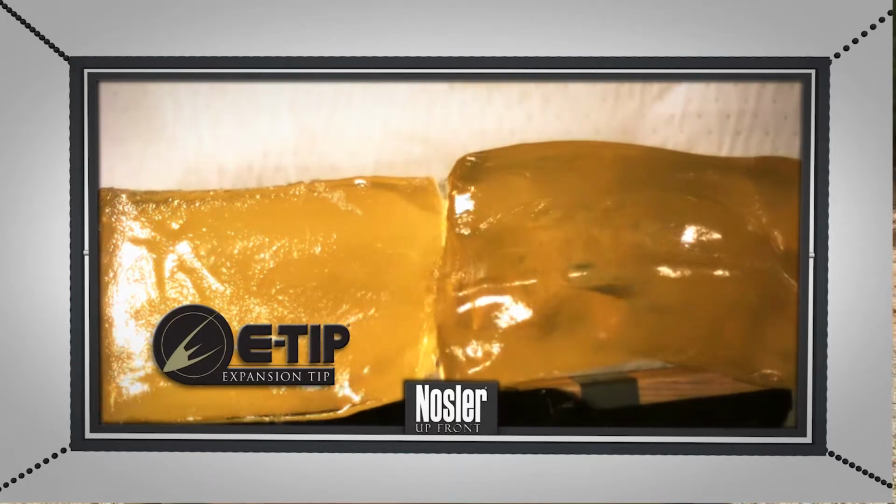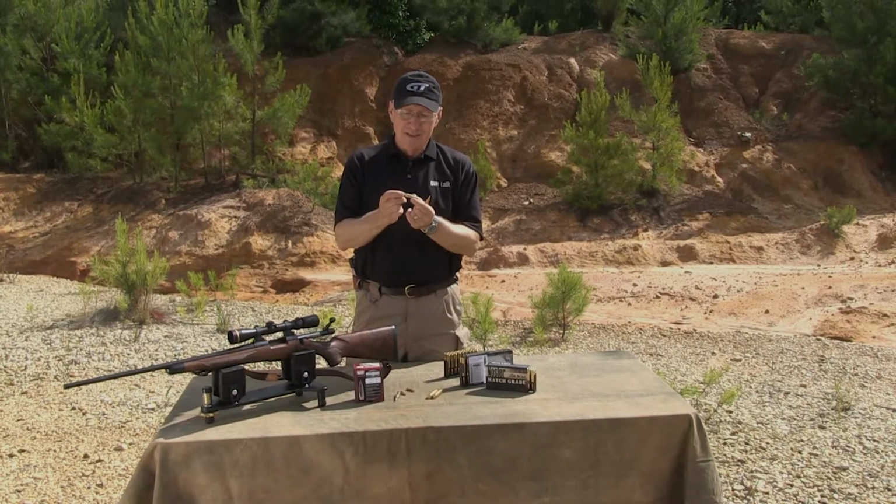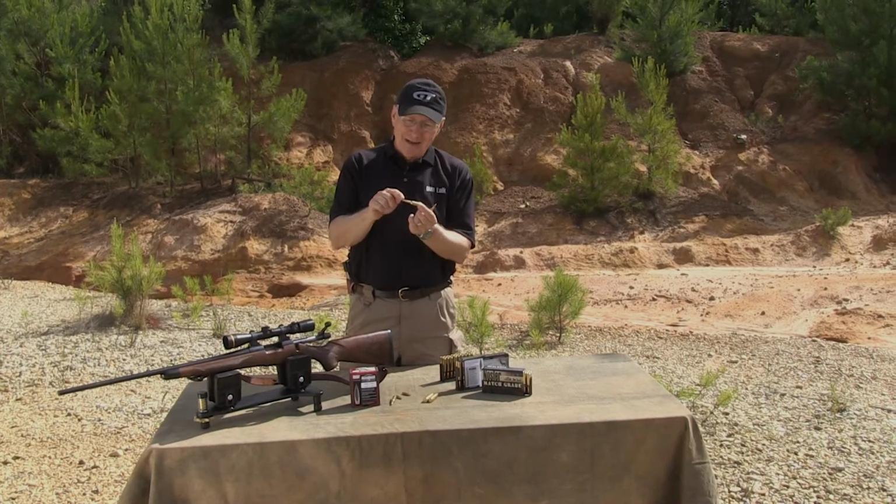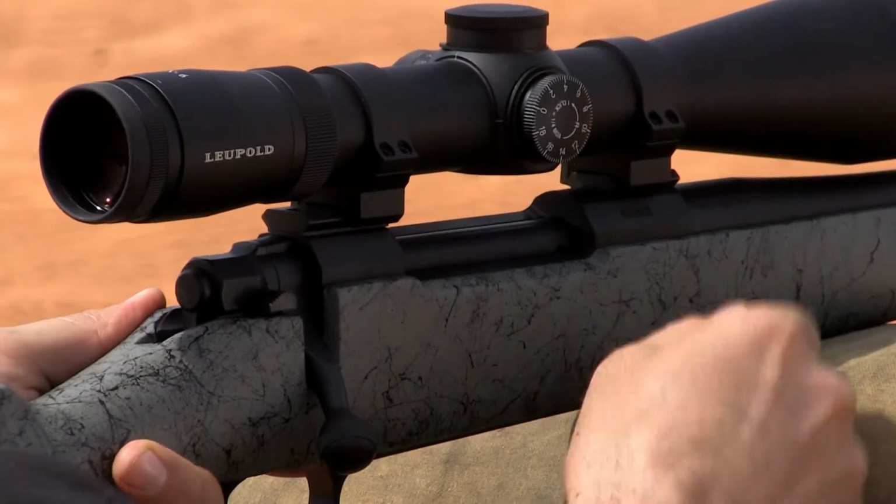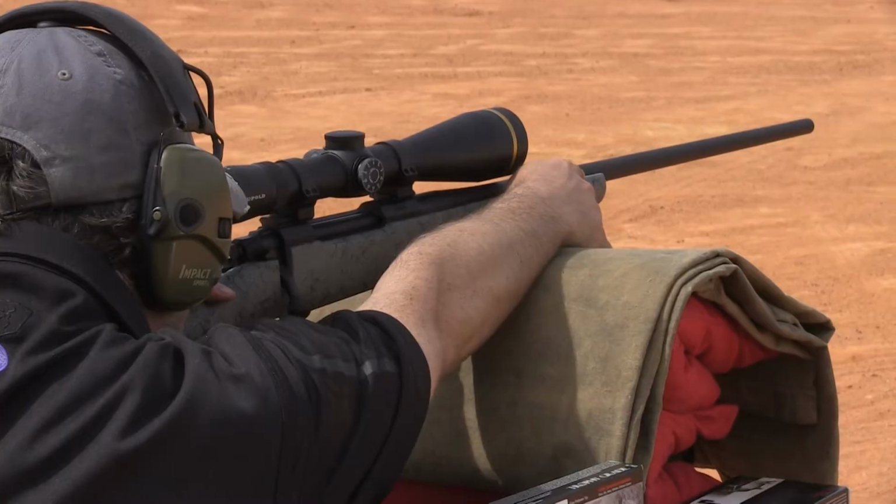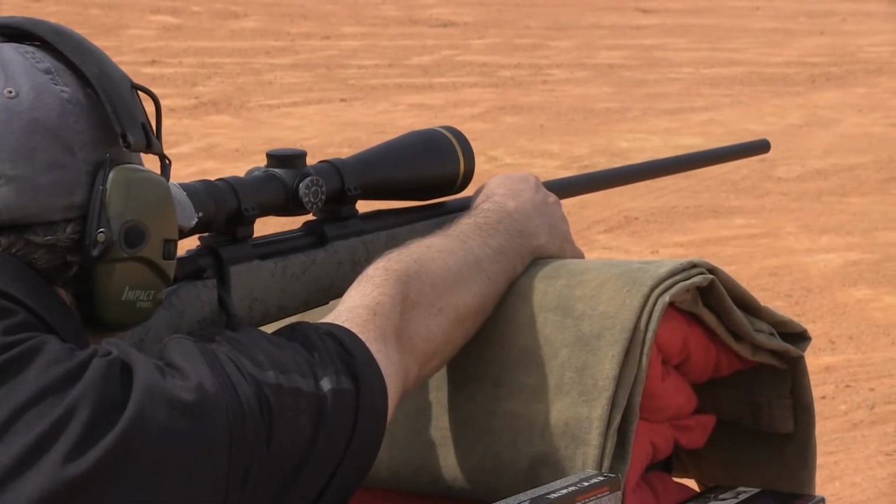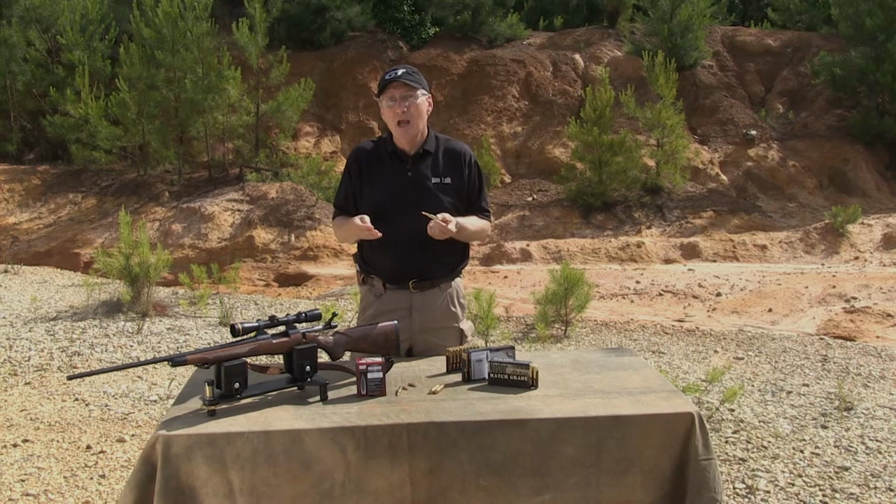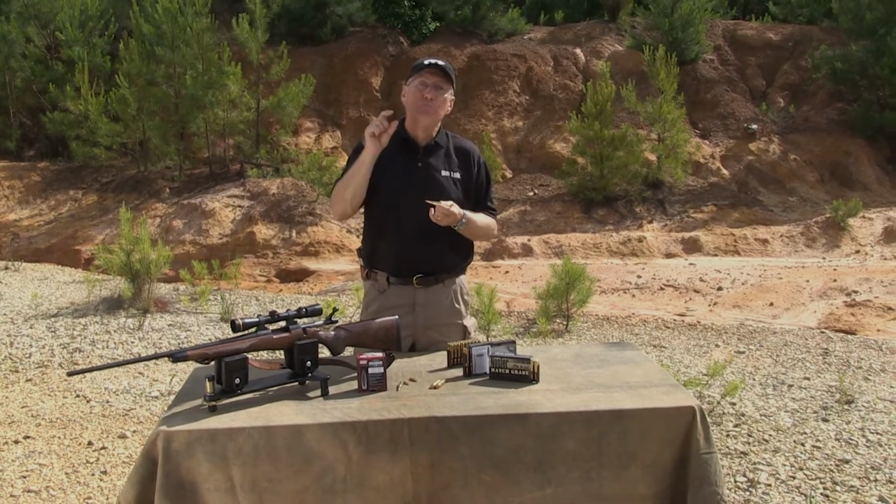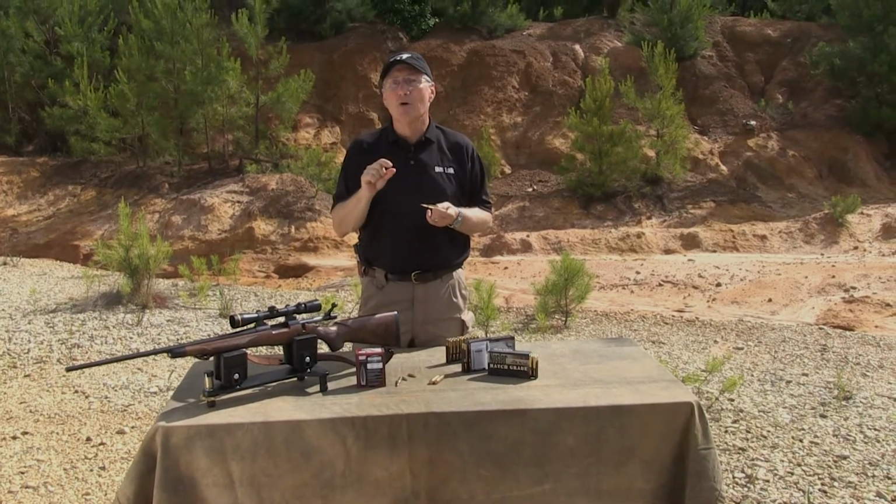Now, we have some great loads here. Oh, this is a 6.5 Creedmoor. It's fabulous. Look how skinny this bullet is. High BC, high SD. Why is that important? Well, by going to a mid, a 25, a 6.5, a 270, a 280, you're able to drop down in bullet weight. What's that do for you?